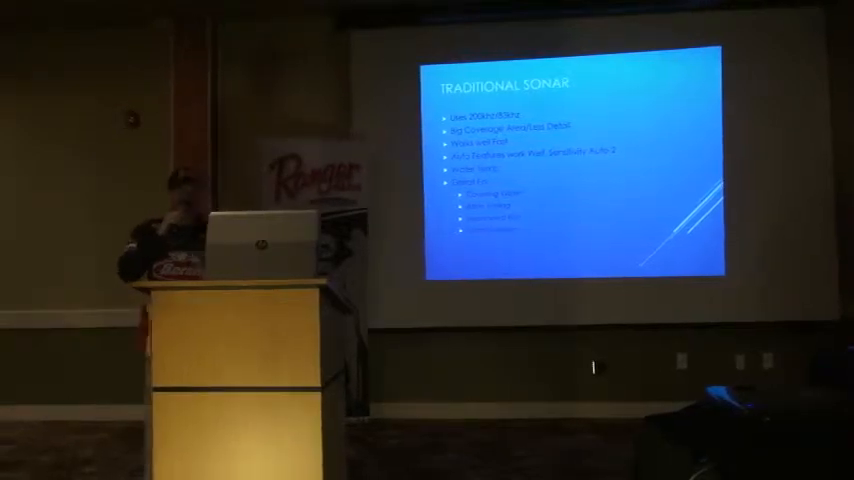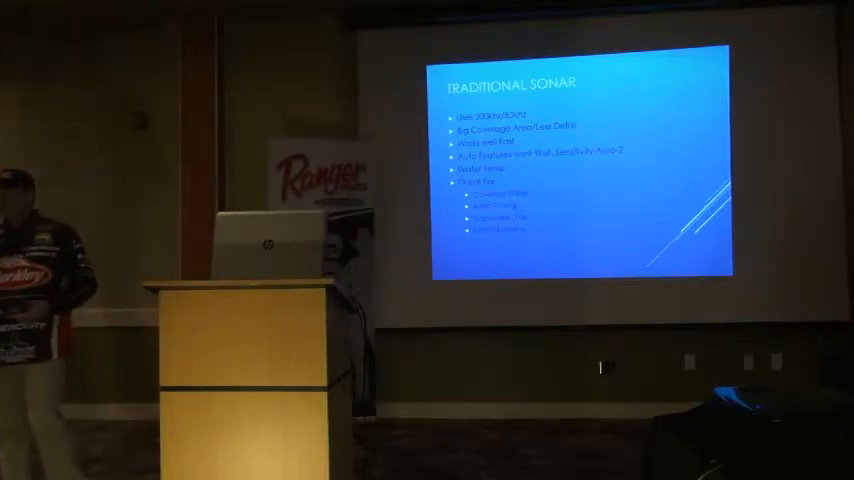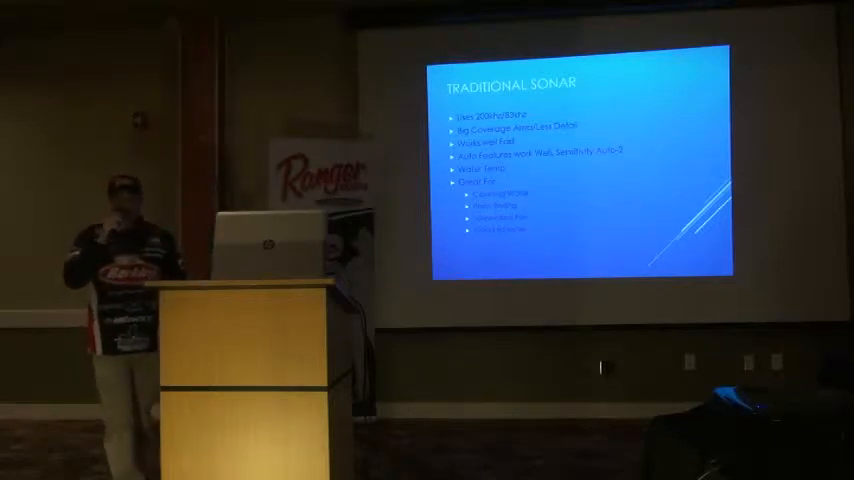But what it is good for is, say, if you're open water fishing on a lot of flats, and especially deep water, when the fish are suspended and relating to the bottom is not a big issue, you're going to cover a lot more water than you would with your 200 kilohertz. But most of the time, I'd say 99% of the time, I run 200 kilohertz. Just because that's what I'm familiar with.